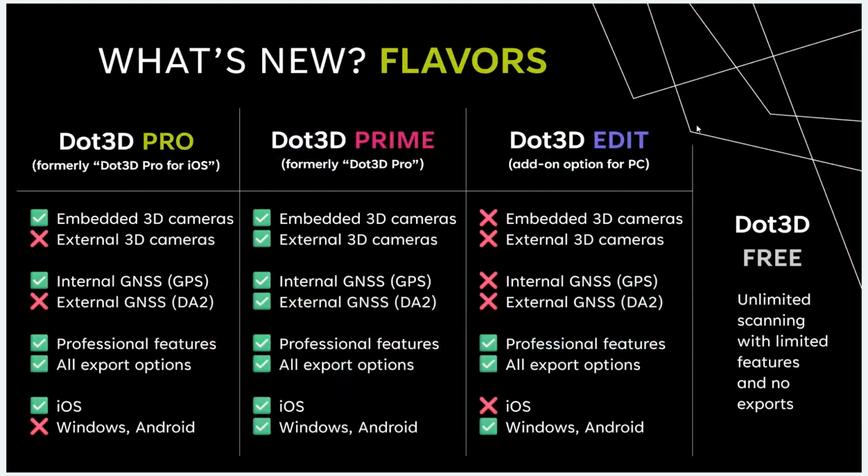So to really simplify what we see on screen here for those who are used to us, Dot3D Pro for iOS, so our iPad or iPhone-based version, our lower cost version of the Dot3D scanning software, we're dropping the "for iOS" part. So that is now Dot3D Pro. I apologize for any initial confusion that these changes may create, but we are doing this to simplify the messaging and the branding moving forward. And I do think that'll be the case in the long run.